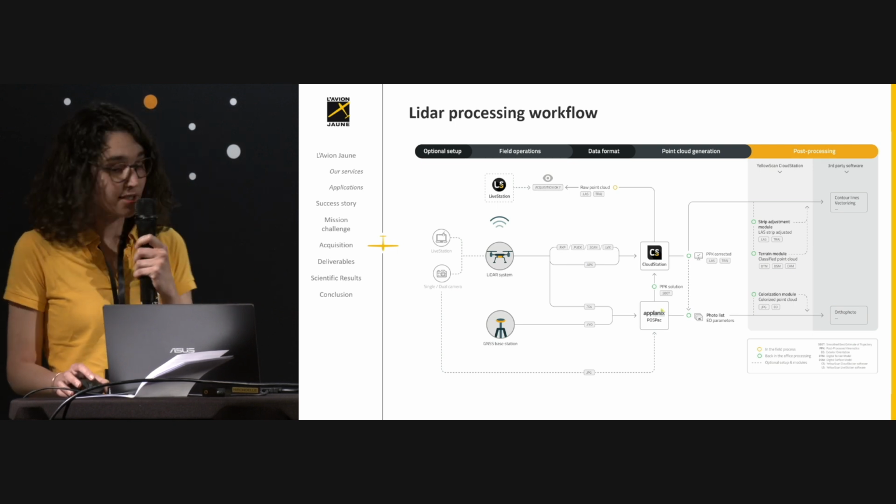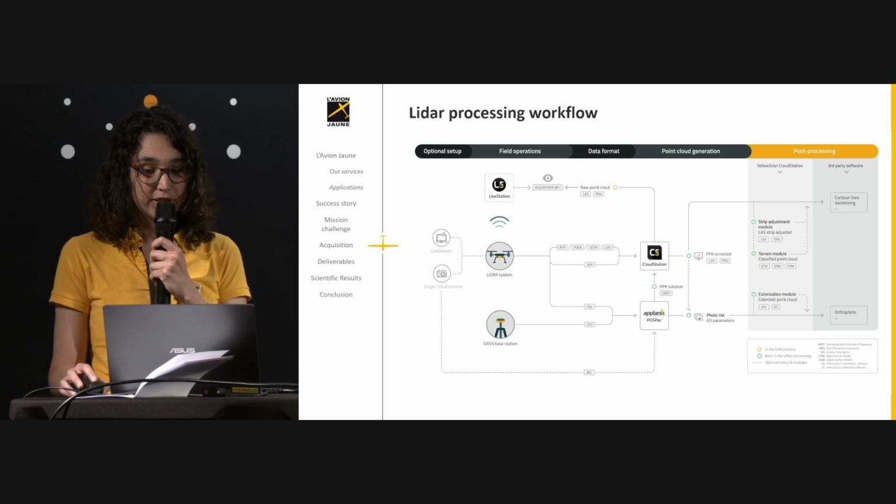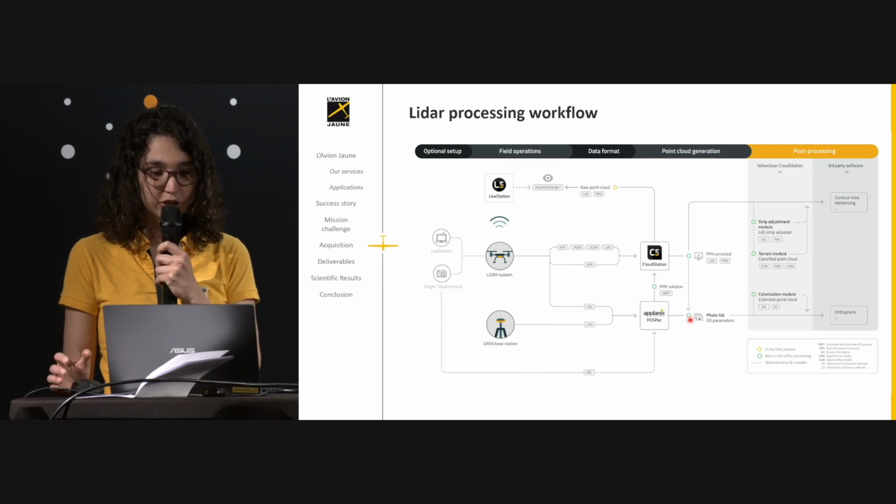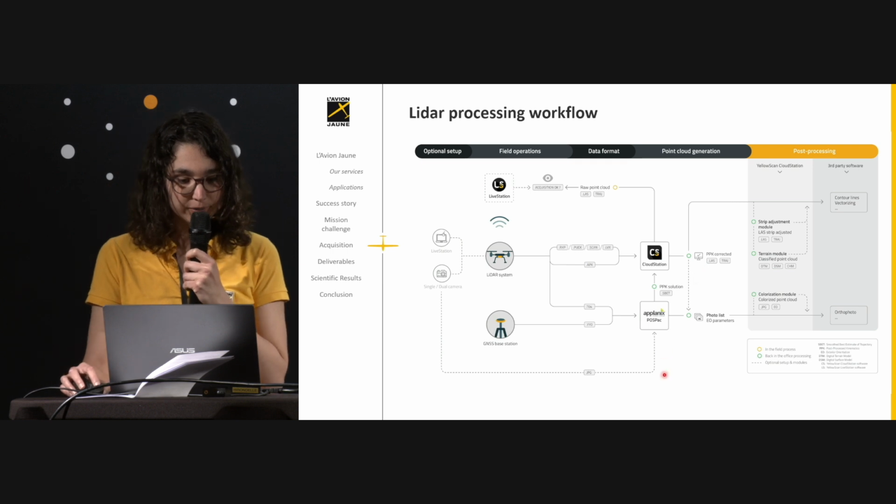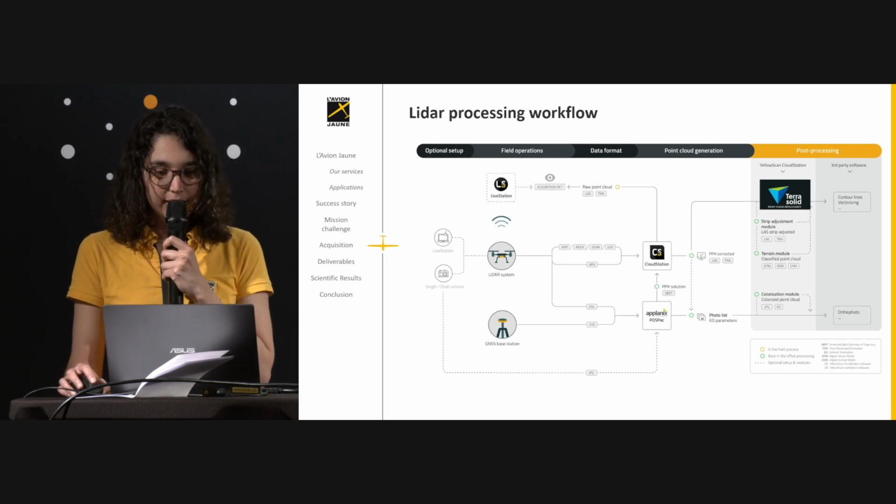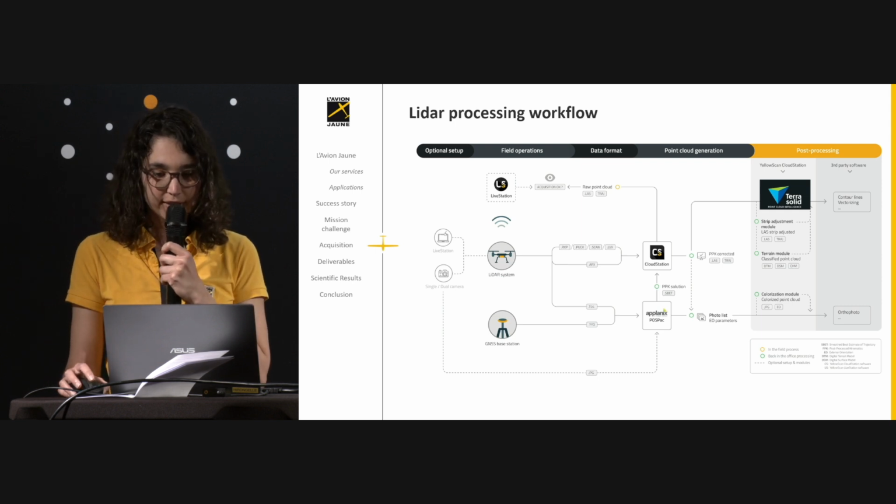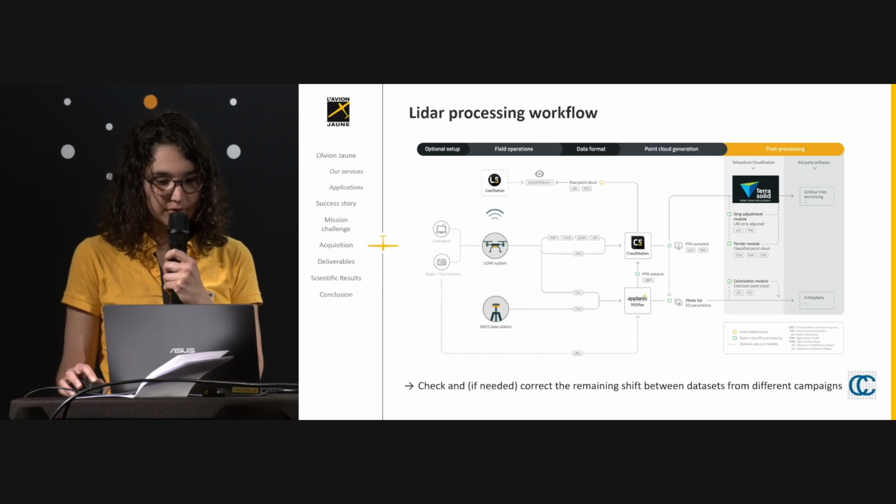We followed a classical LiDAR processing workflow. During the field work, we installed a GNSS base station, and we used PosPac for trajectory processing. We exported the point cloud with Cloud Station. And strip adjustment and classification were conducted in TerraSolid, as well as the production of digital elevation models.